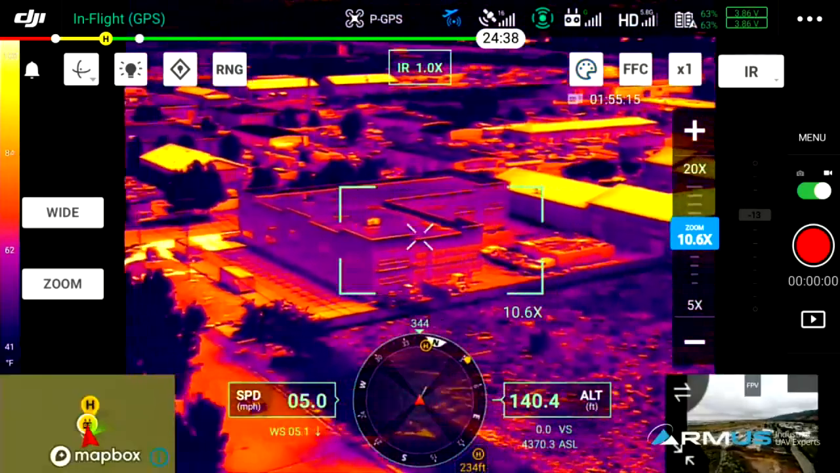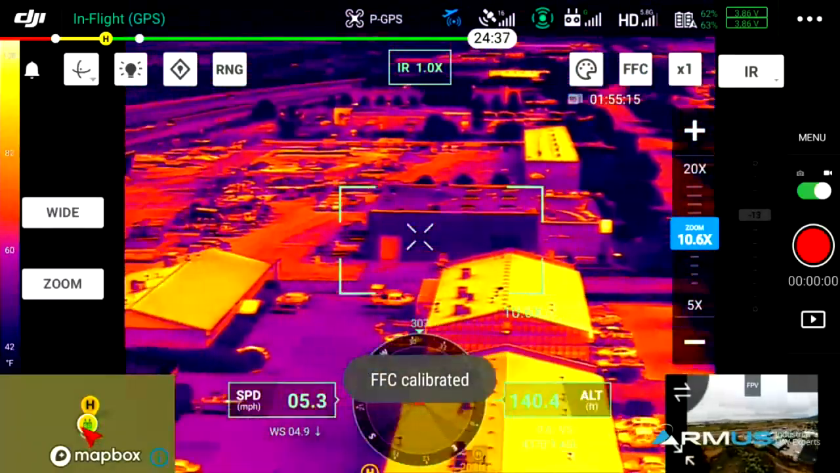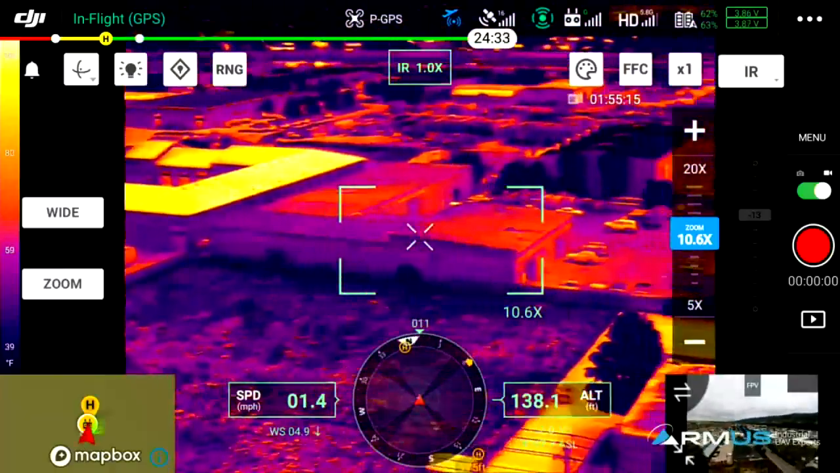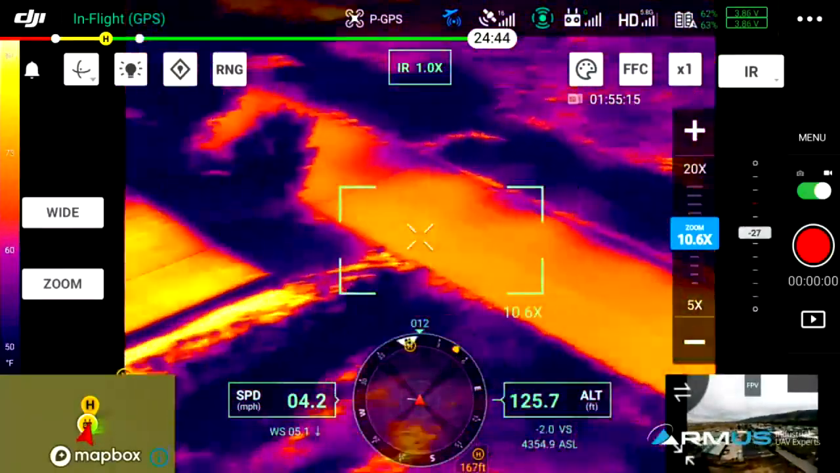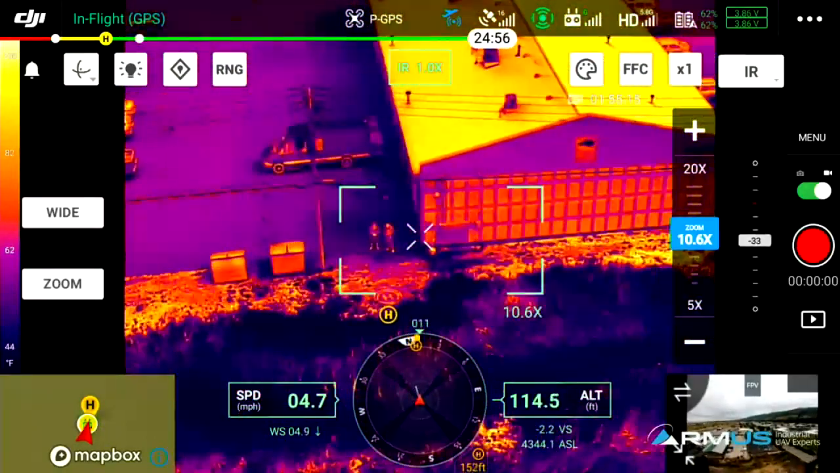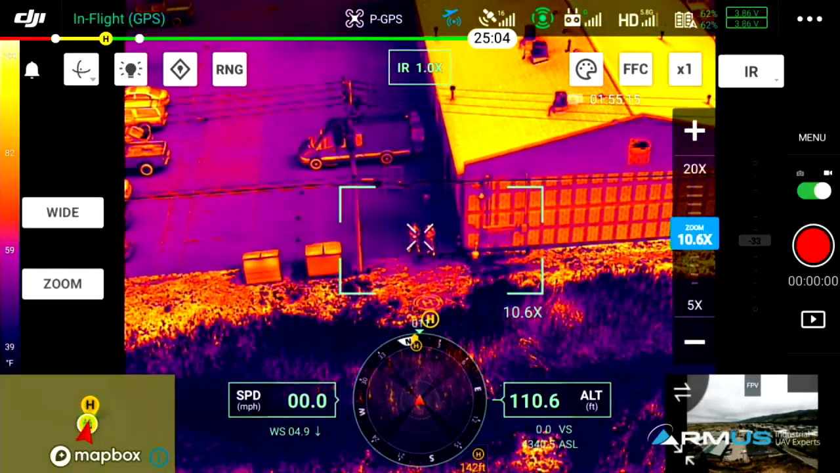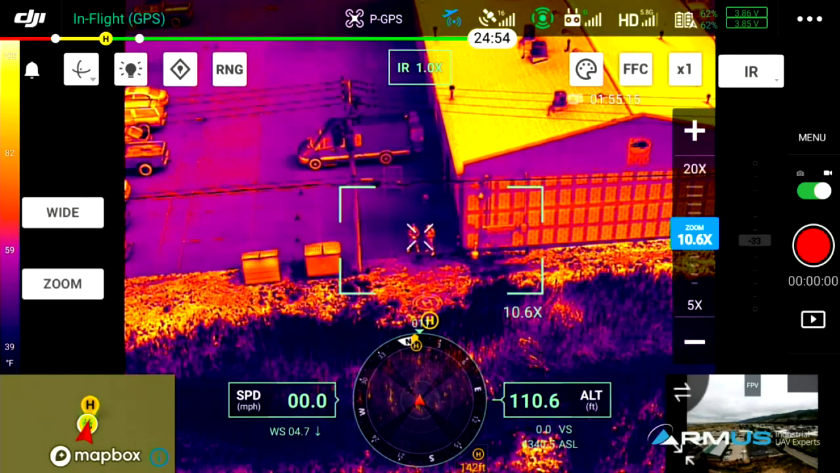FFC, if we need to run a trigger, we just press the button to do that. And let's go ahead and point at us, because this is what I was talking about earlier in the presentation, when you're looking at something or someone on the screen. So there we are right there. That's good there, Jake. Perfect. And in the IR, you can see that this is pretty crisp. This is a very crisp image.